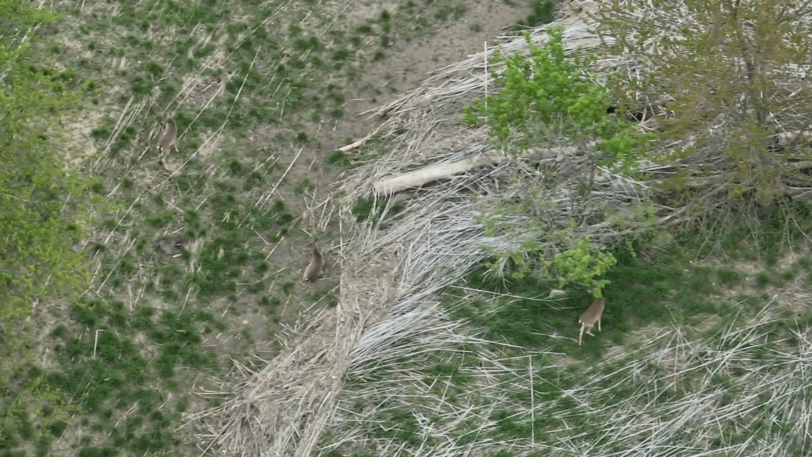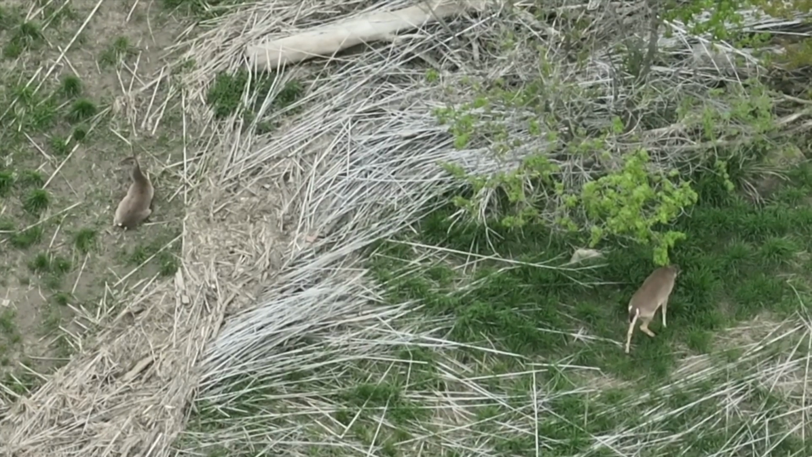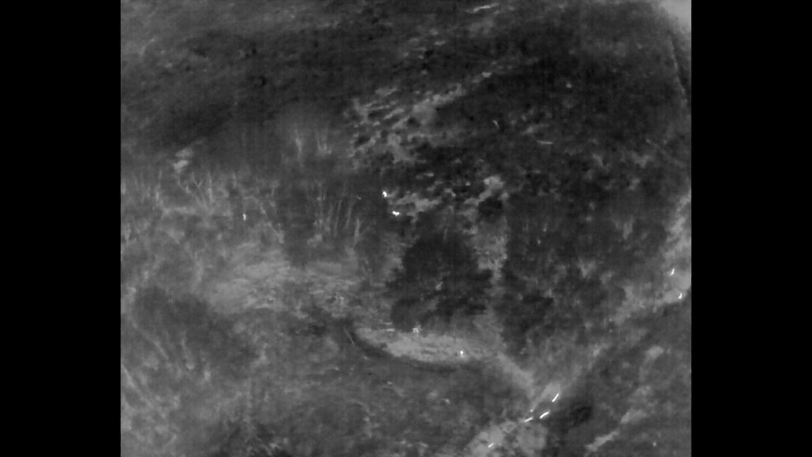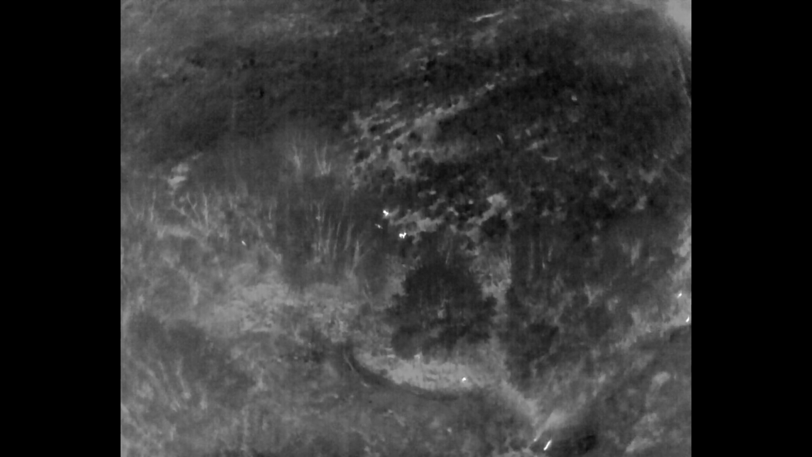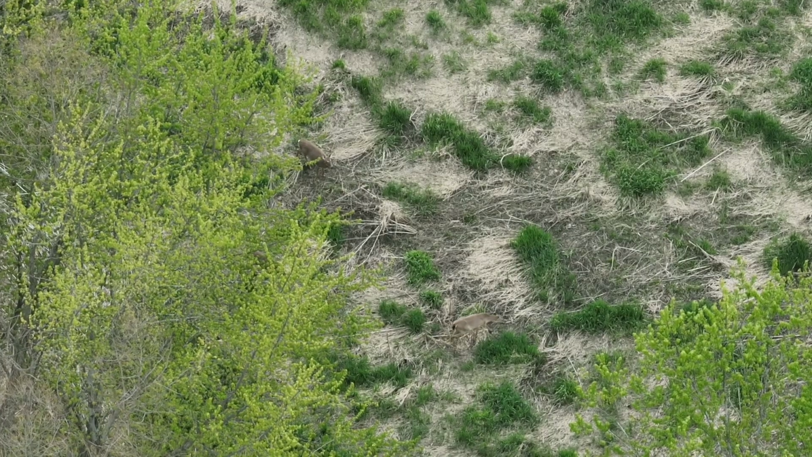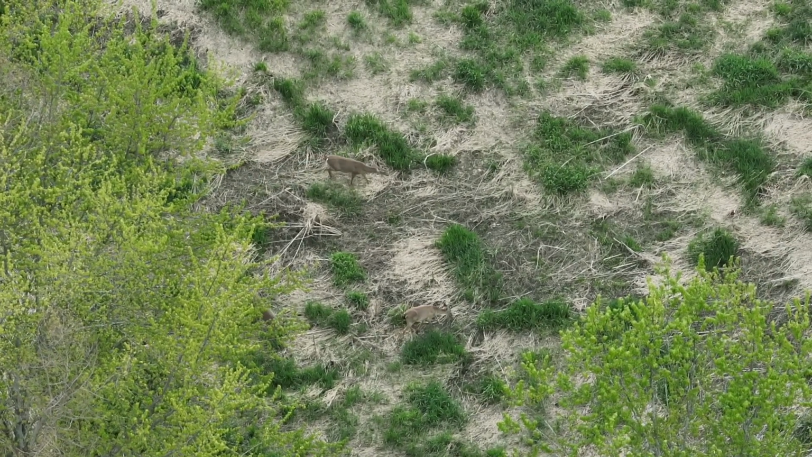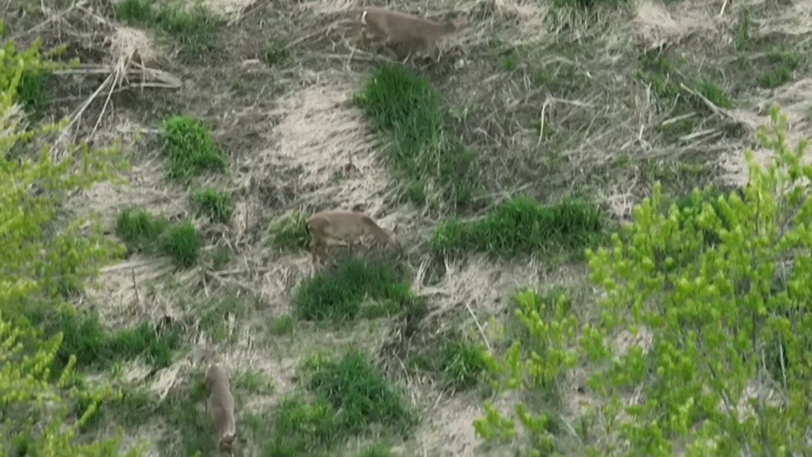Mature, immature deer. Here's one just, deer laying down, the deer browsing. So spin around a little bit, 2 deer to the left with a 3rd to the further left. And just processing these deer, determining what they're doing, what they are, and as they move across this particular area.